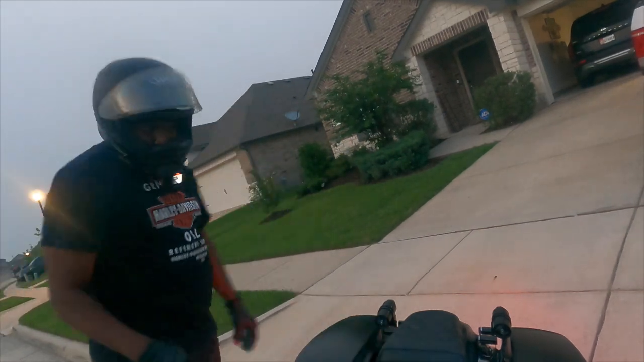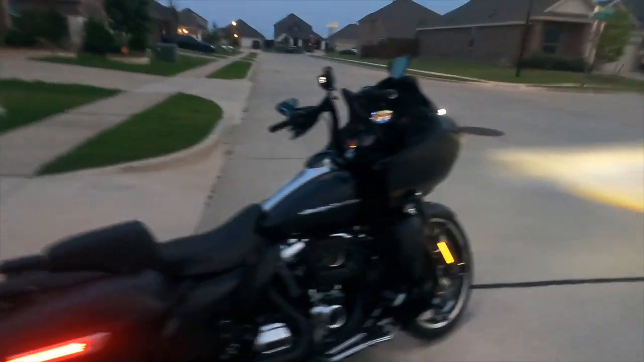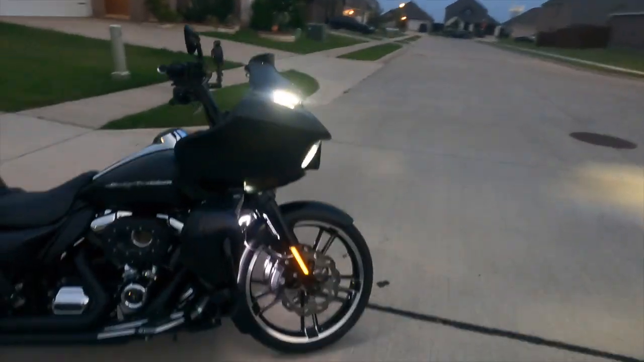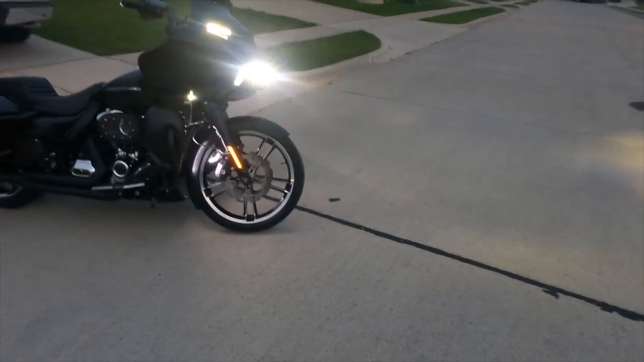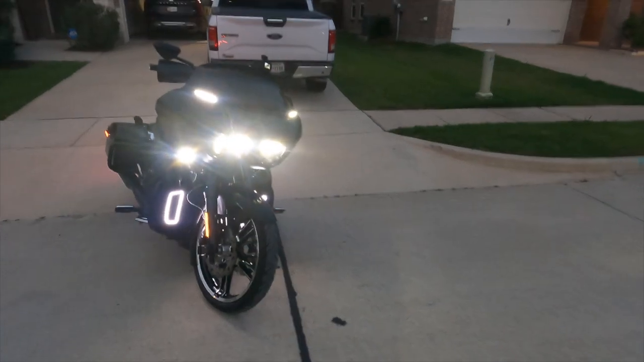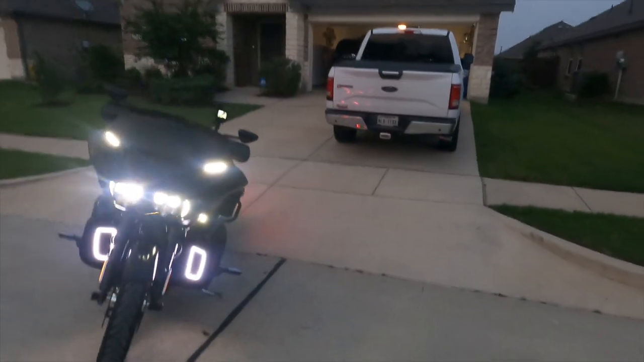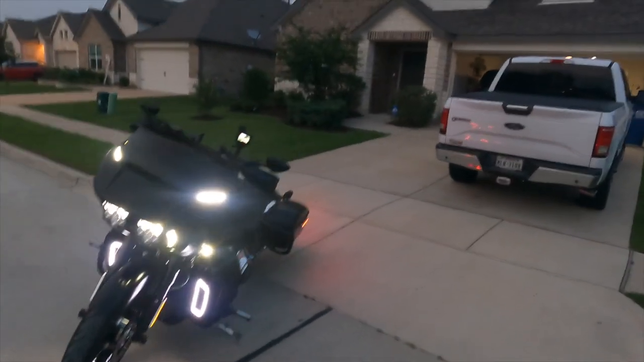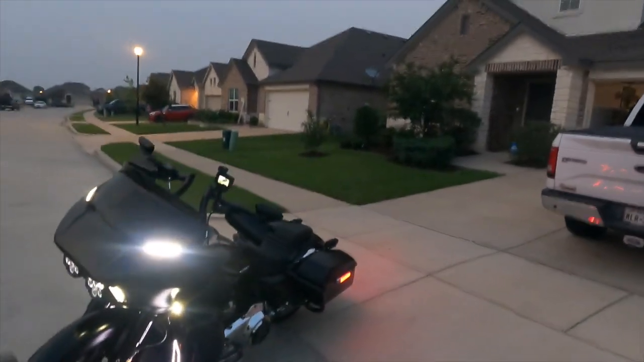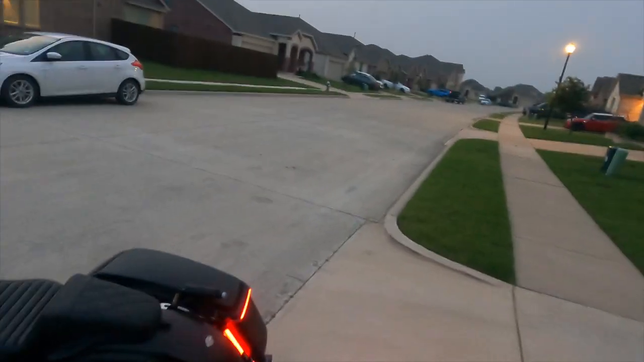Hey man, we finna do just a little night ride. We're gonna check out the lights on the bike. Look at that boy, that boy is looking clean. So I just want to test the bike out, see what the lights really look like at night, and see how far they actually shine down the road. So yeah, we finna go hit it. I want to get out the neighborhood before it get too dark.